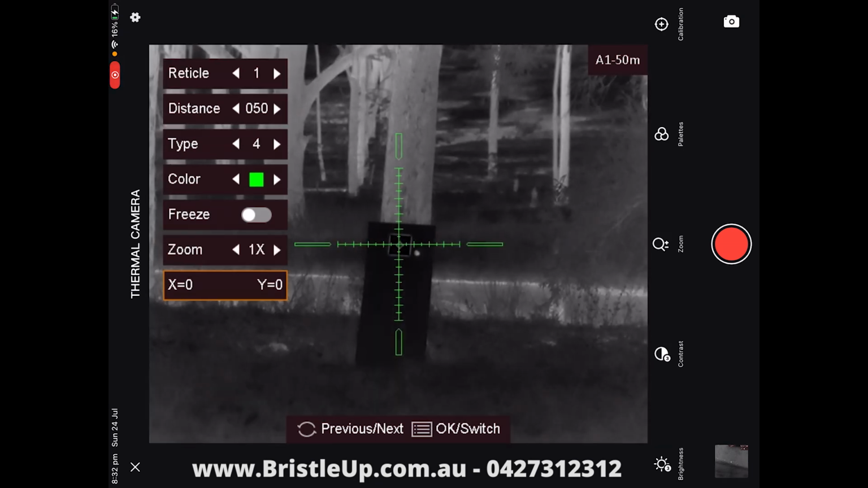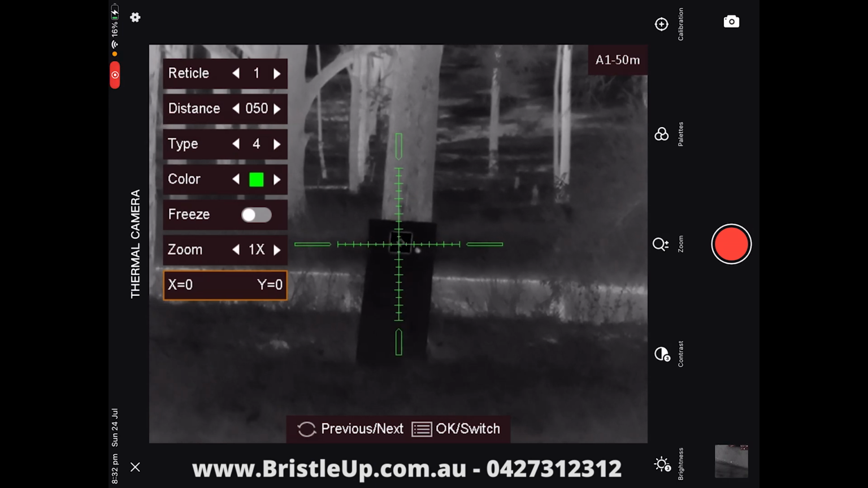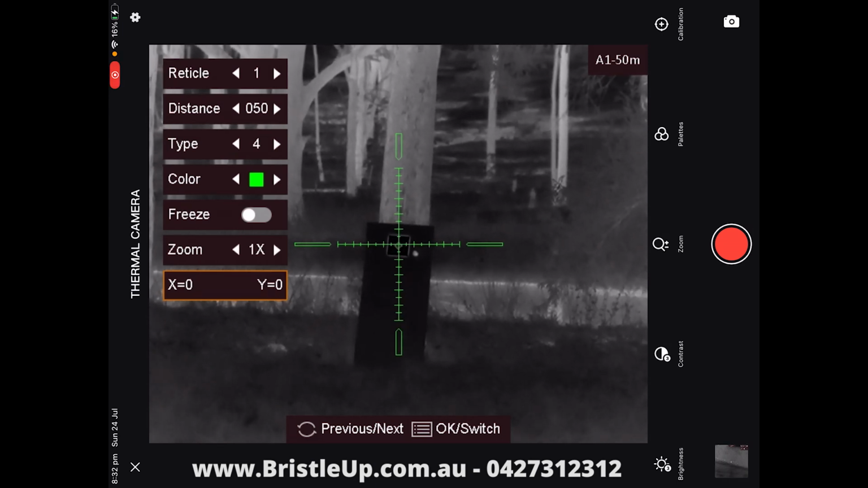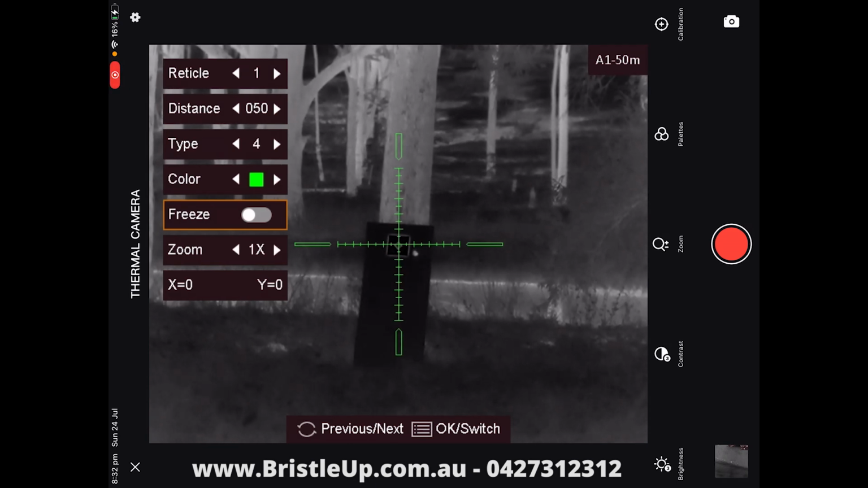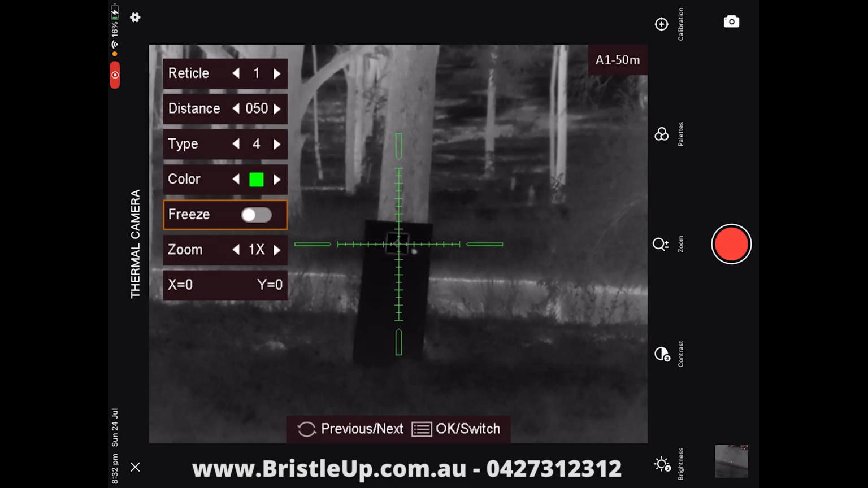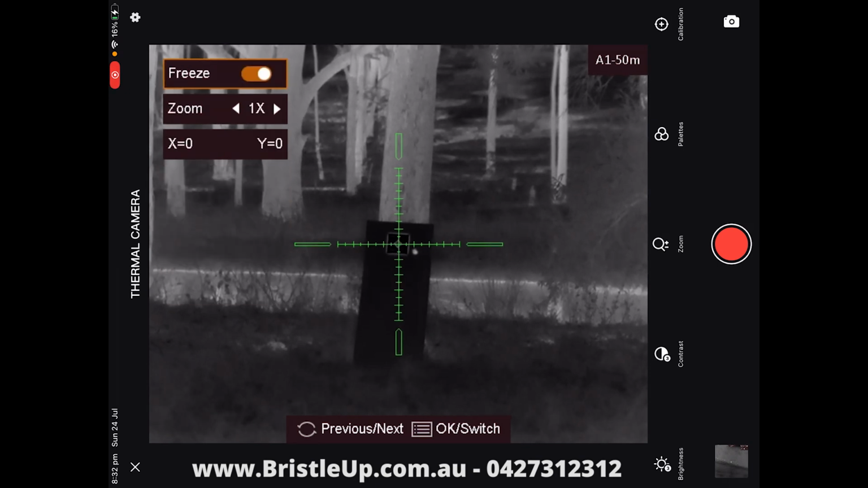So what we want to do is zero it now to that patch. So we go back up to the freeze frame. We're aiming for the center of this target here now. We want to get that right where we're aiming, right in the center. Then we want to press that scroll wheel button. Alright, so that's as close as I'm happy to get it right now.